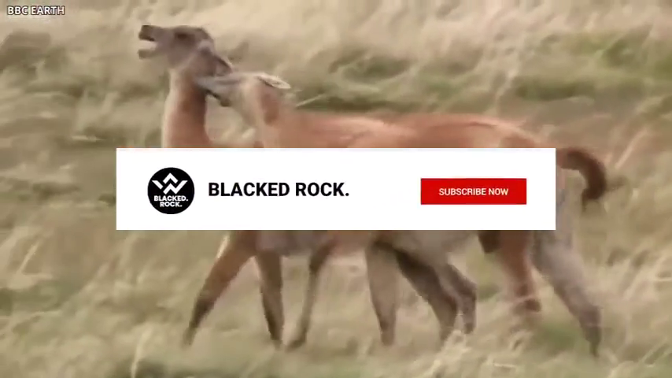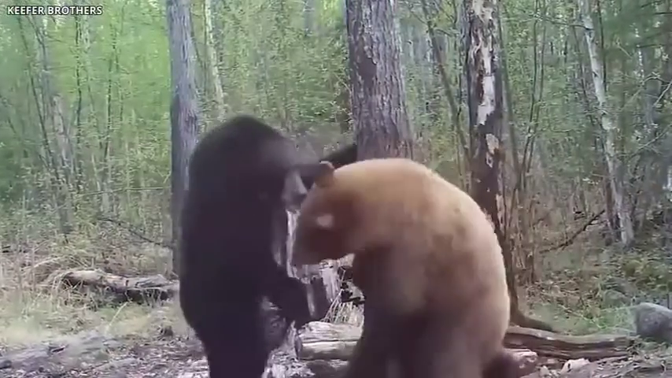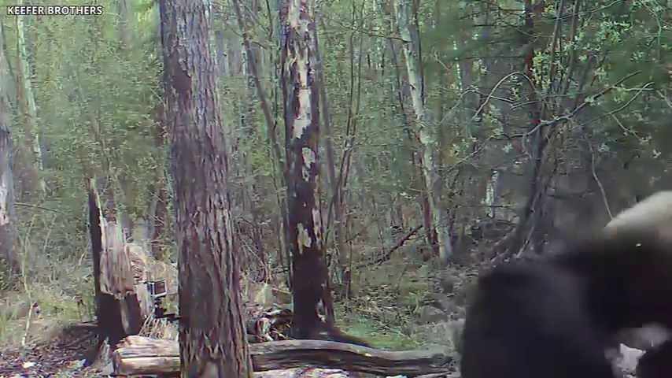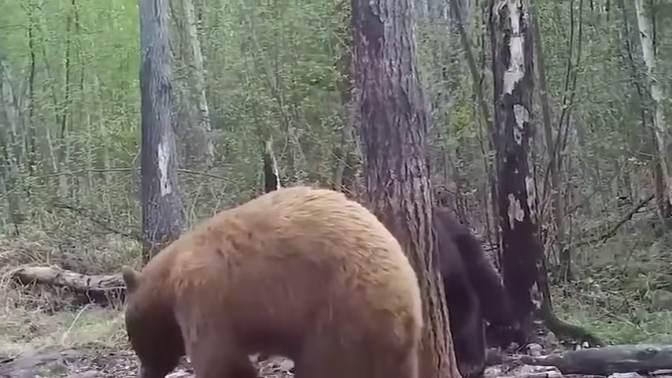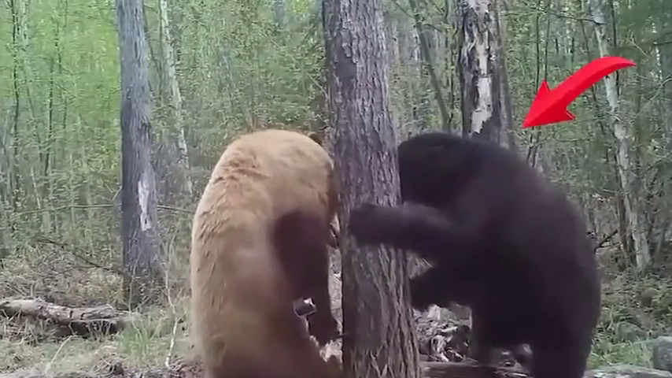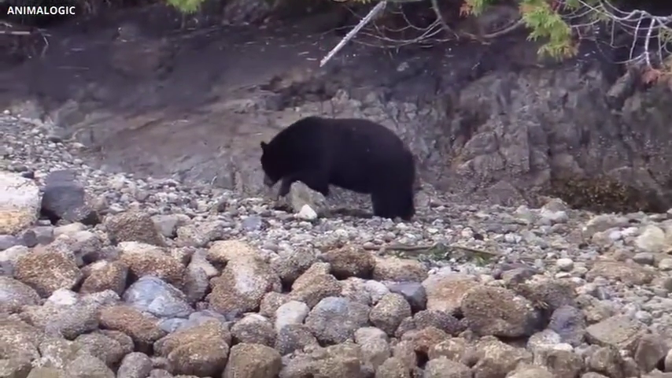Number 1. Bear fight. Anyone who understands wild animals knows that they don't like anyone invading their space. Just take a look at these two huge bears fighting for a small area on the ground. In the aggressive exchange between two bears, a black bear and a caramel-colored one were captured by a camera. It is quite evident that the caramel bear is dominating the fight, but to avoid being hit by the enemy, the black bear tries to hide behind a tree.